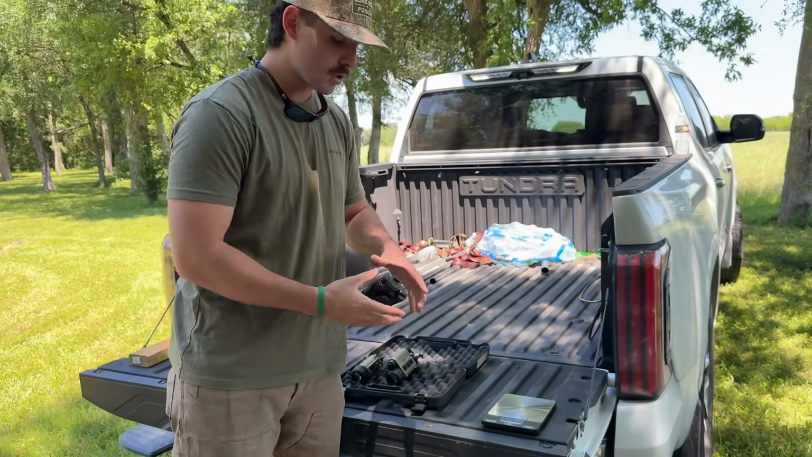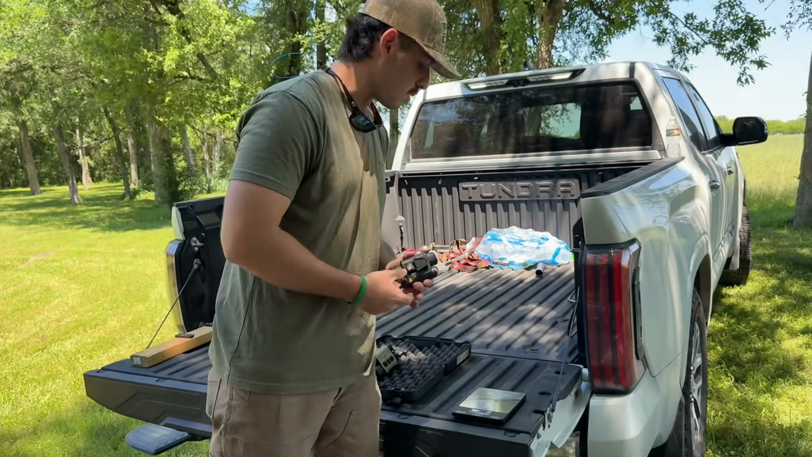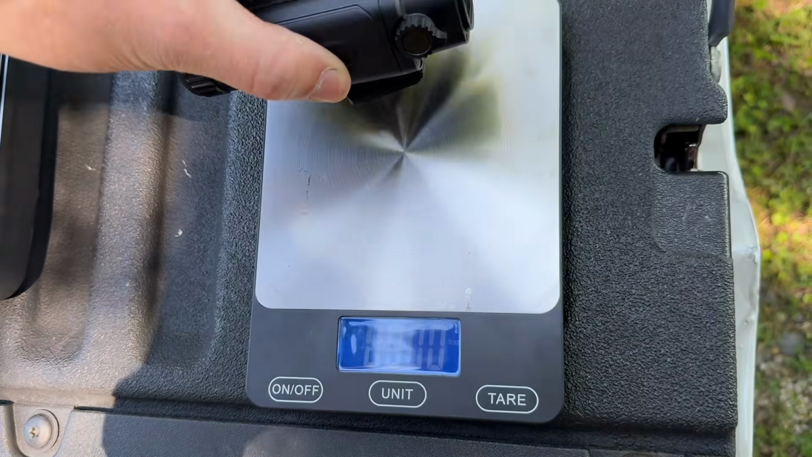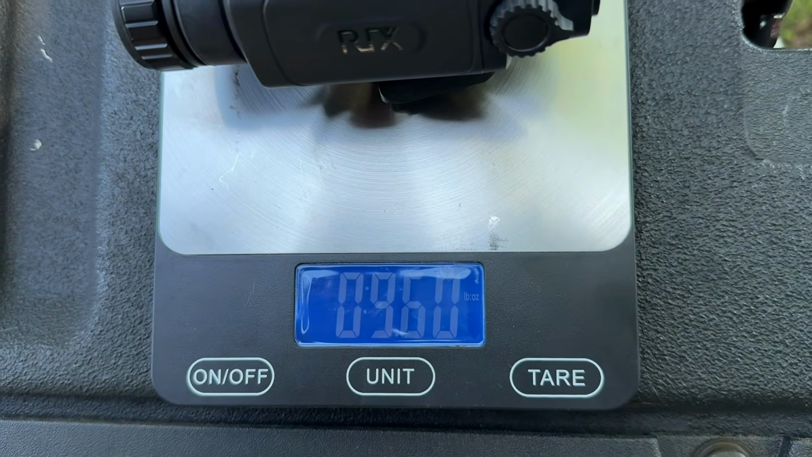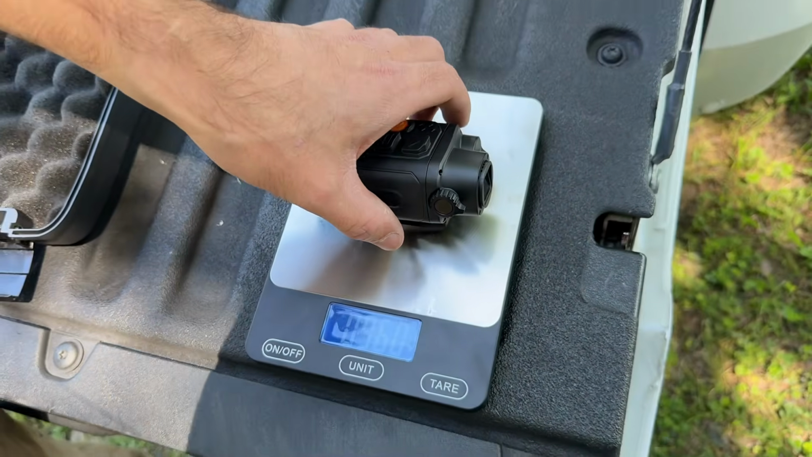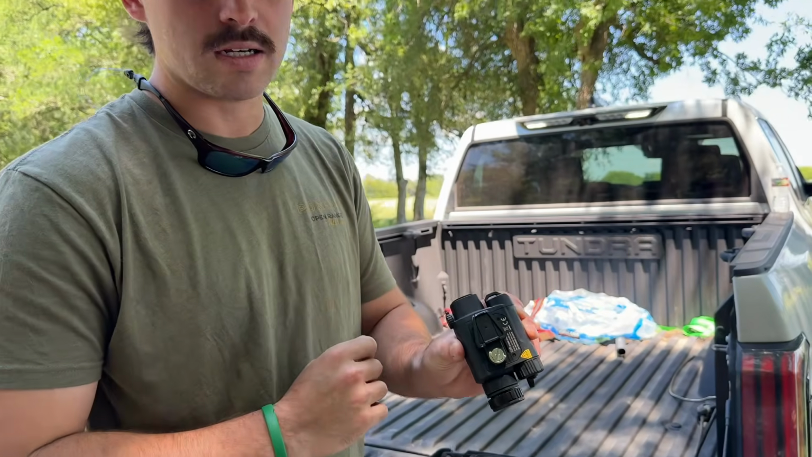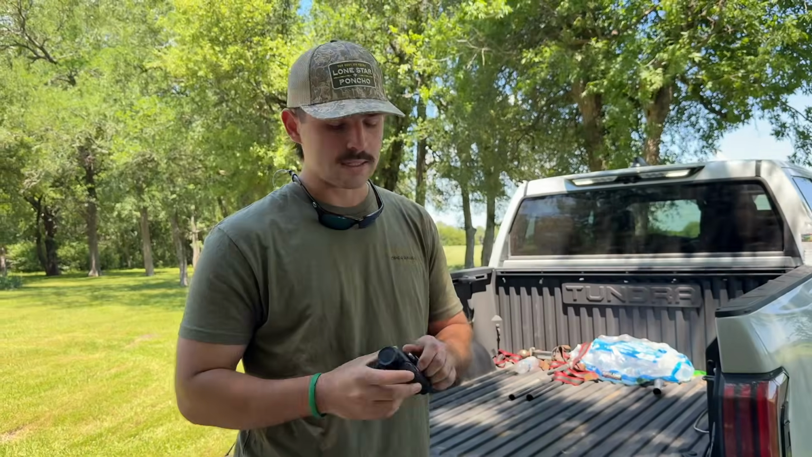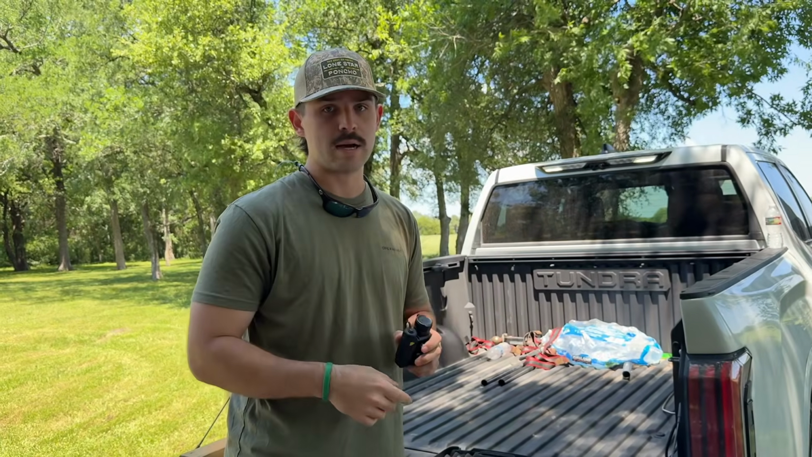First off, lightest. This is going to be the Rix ST6 Lite. So we're going to come in here. Wheels, if you want to get a little close. So we are zeroed out completely. Put that unit on there. 9.6 ounces. Again, this does have the dovetail on the end of it. All of them have their mounts that came with the scope. So again, lightweight, 9.6 ounces. That's pretty crazy. And it does have the 18650 battery in there.